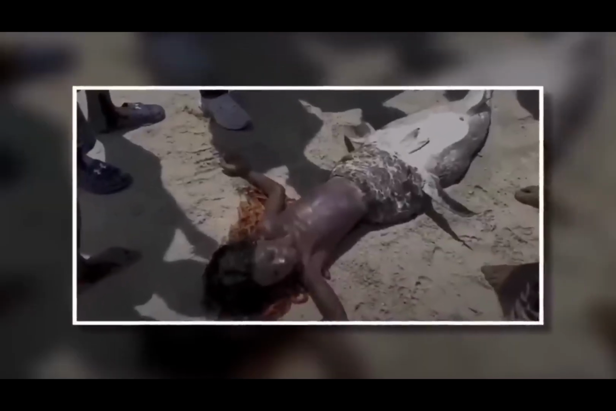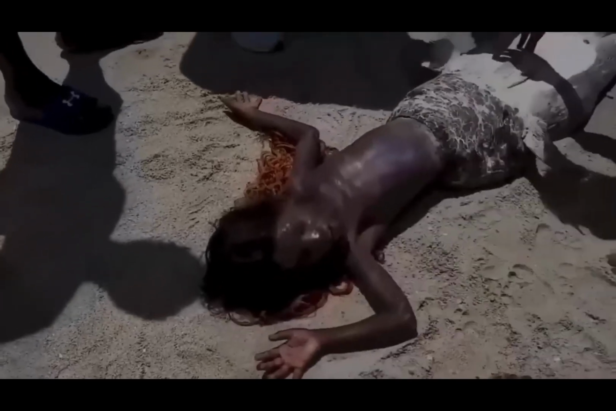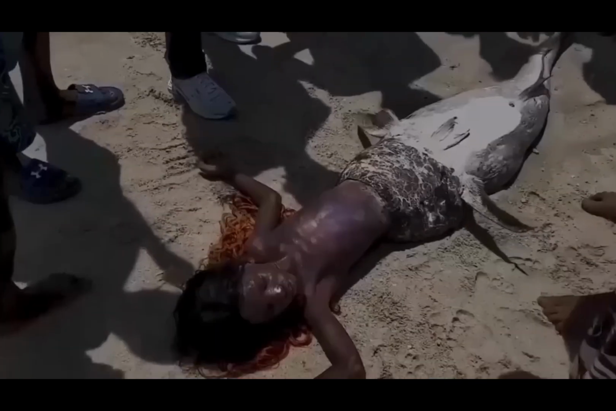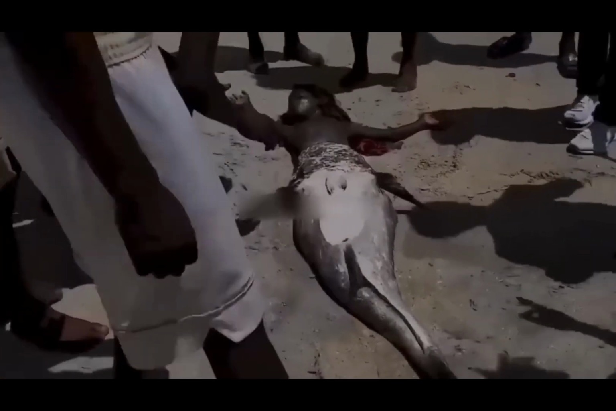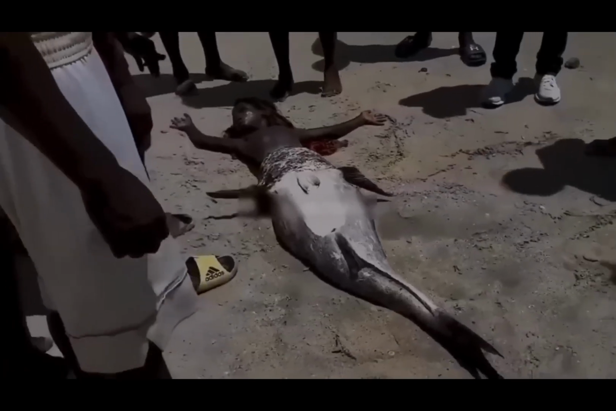This picture is taken from a video which went viral a few months back. In this popular video from Nairobi, Kenya, while people are having fun, a creature appears out of nowhere and rests on the beach. The beachgoers initially fled in fear because they were unsure of what kind of creature it was, but upon closer examination, they quickly realized that the creature resembled a person but had a fishtail, and that description only fits one well-known creature: a mermaid.